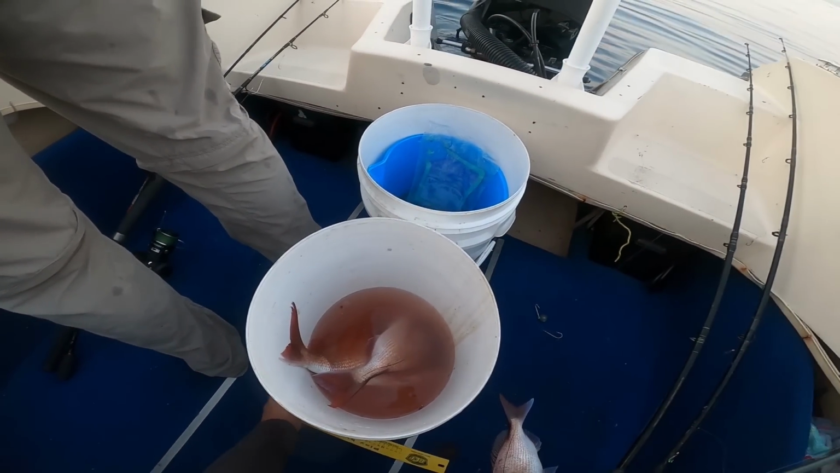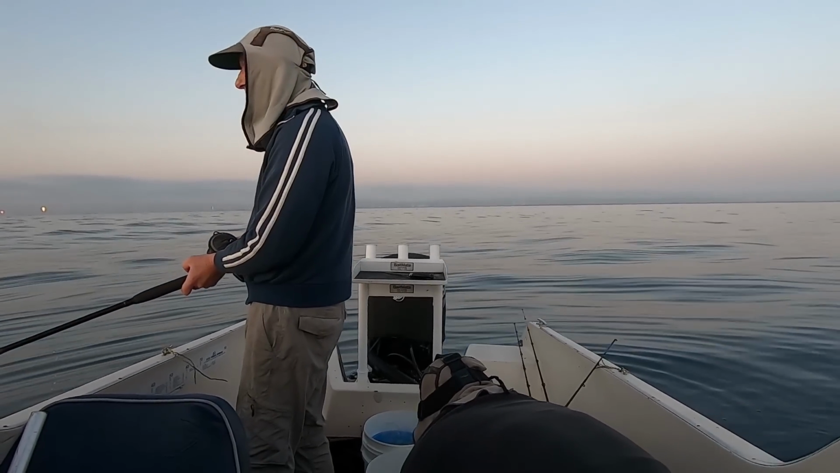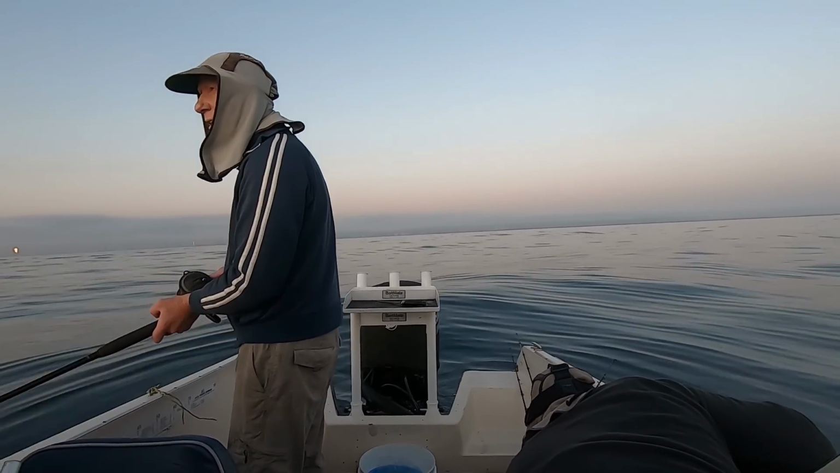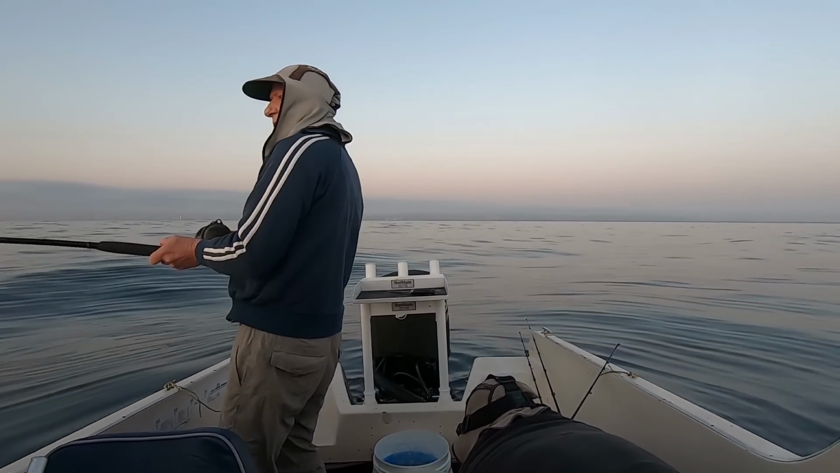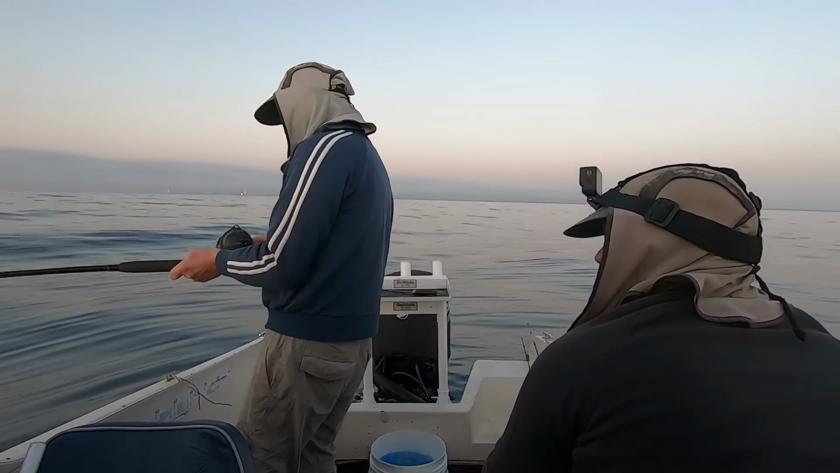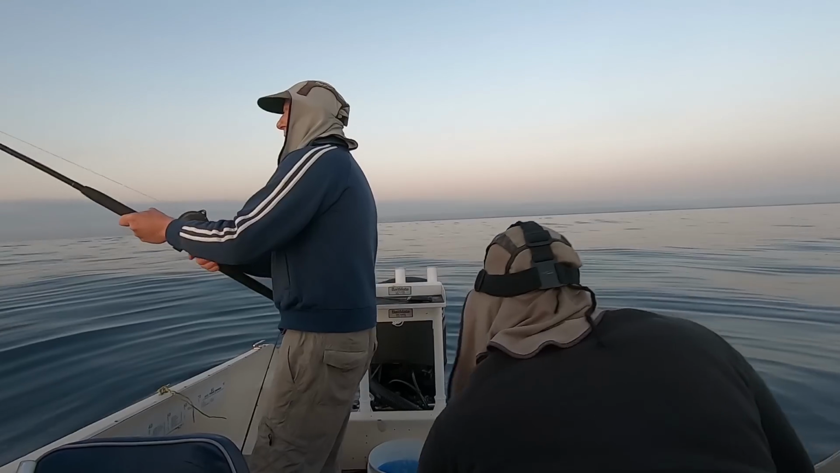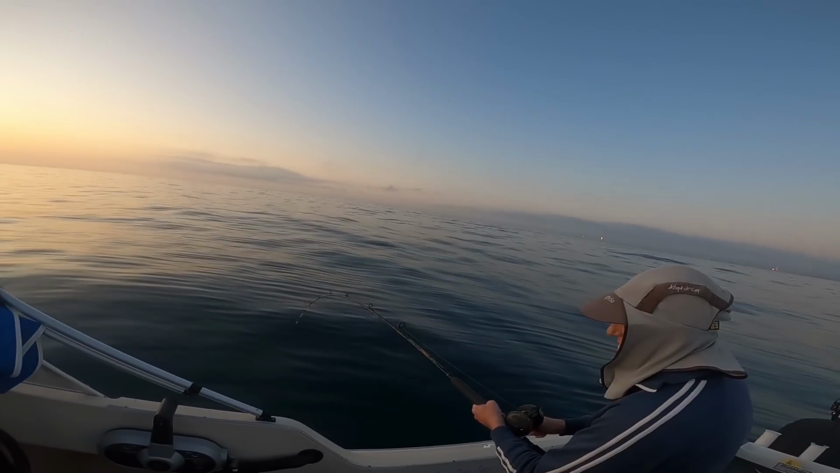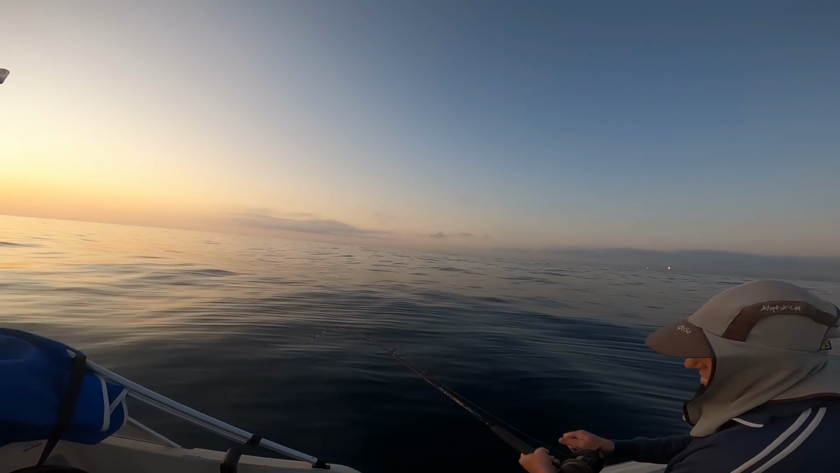Threw up his bait. While I was getting that little tacker back in the water, Dad hooked up to something solid. That's a better fish. Better fish? Yeah, that's a good fish, running. That's a good fish. I'll chuck this back. That's a better one. That hit, Dad. Yeah, that's a good fish.